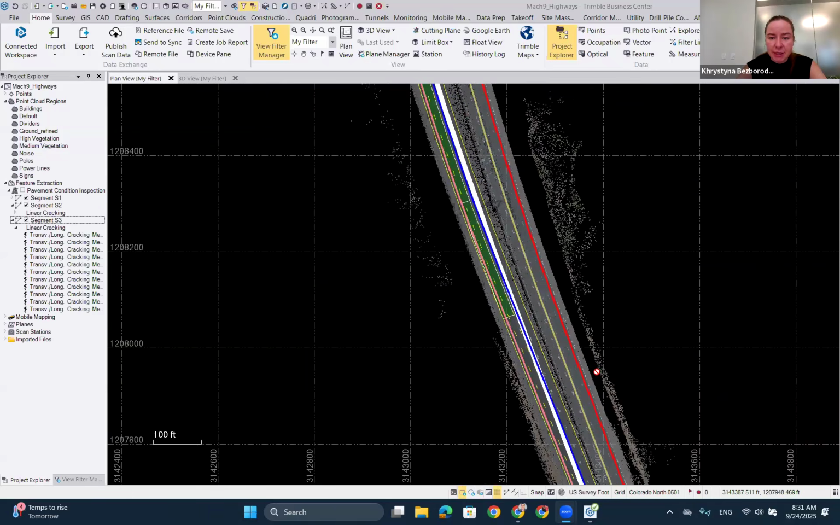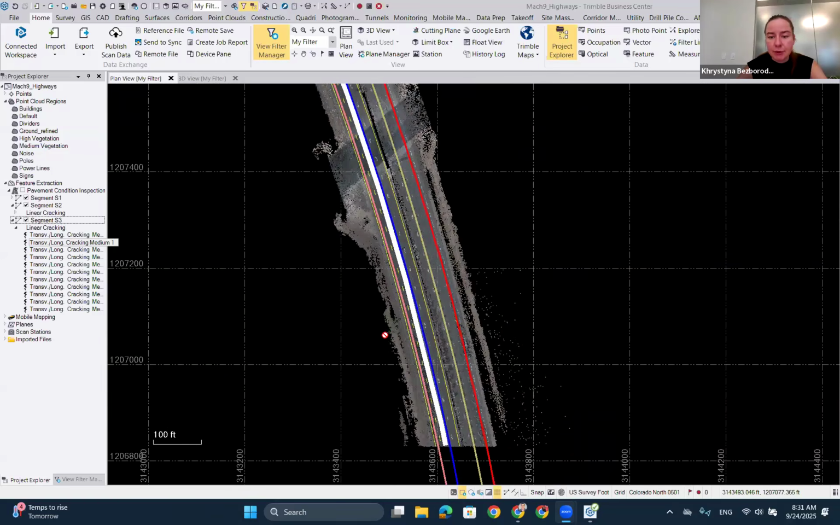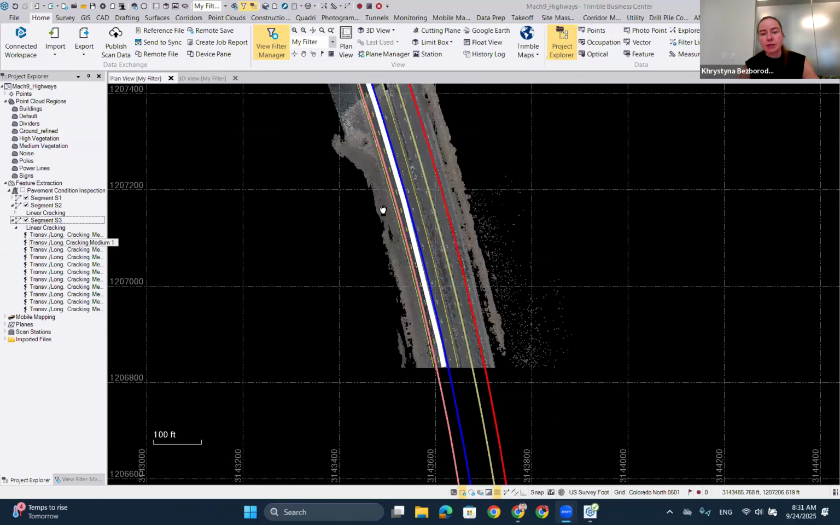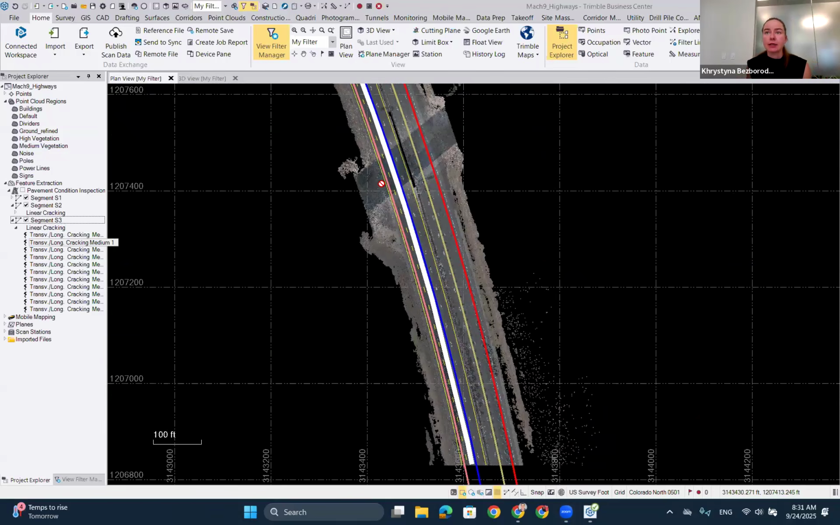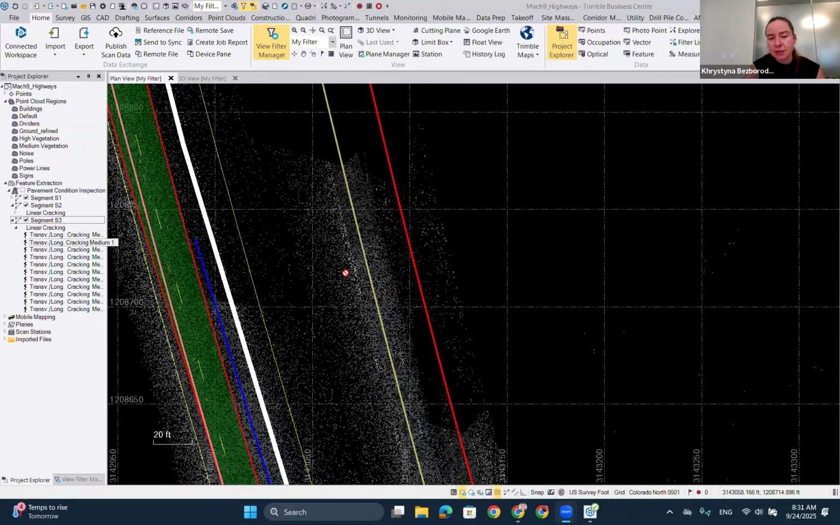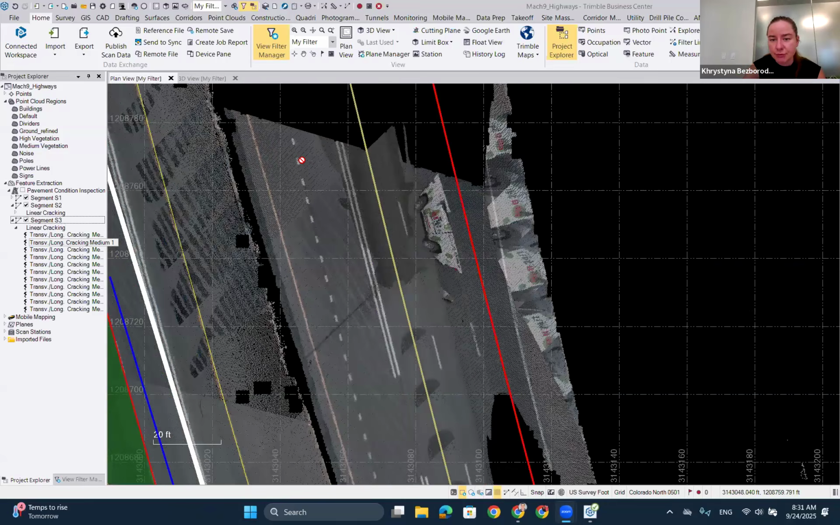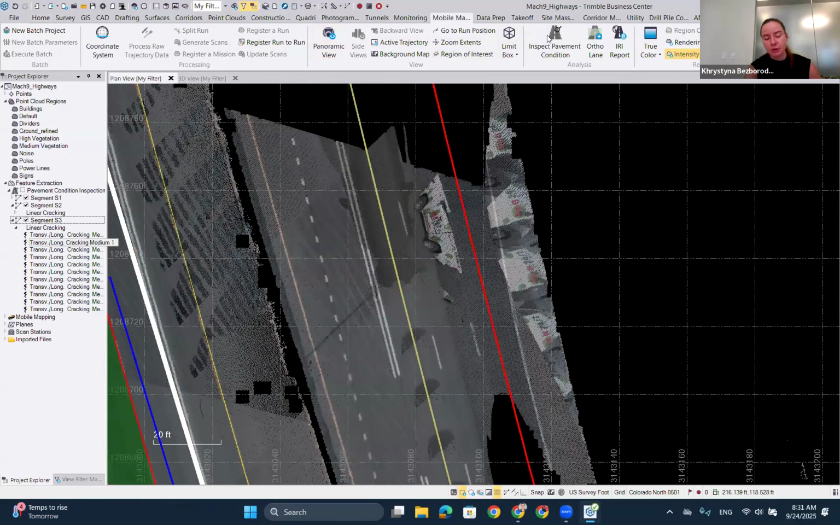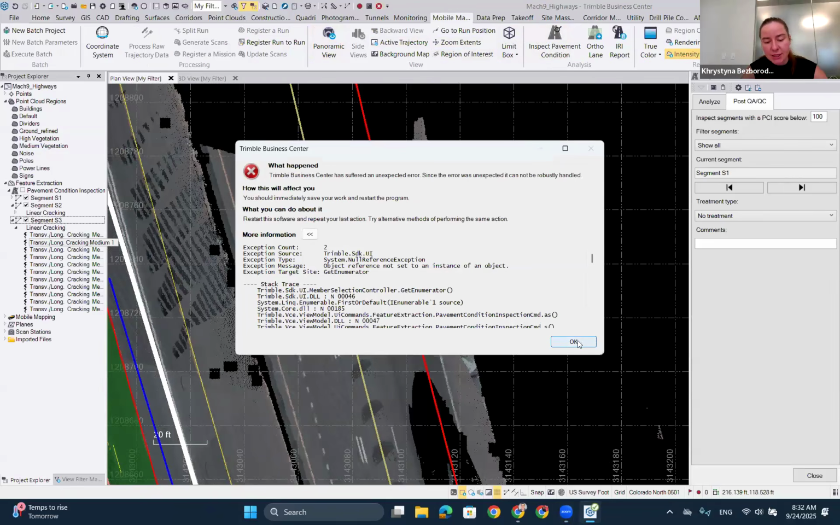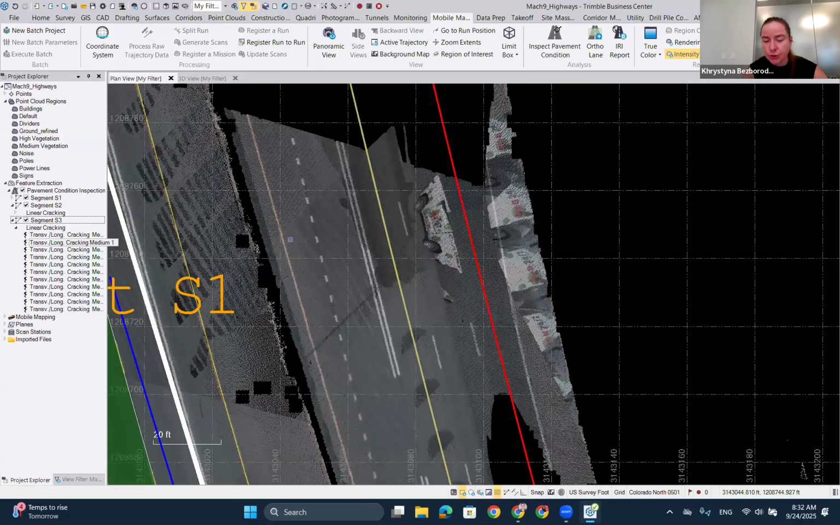Is there any plan for TBC being able to automatically extract break lines from point cloud? This is a question from Scott. Scott, currently lots of our users and customers use our curb and gutter extraction for certain break line extraction where the profile is pretty clear. We've seen users extracting jersey barriers and guardrails with our curb and gutter extraction tool.